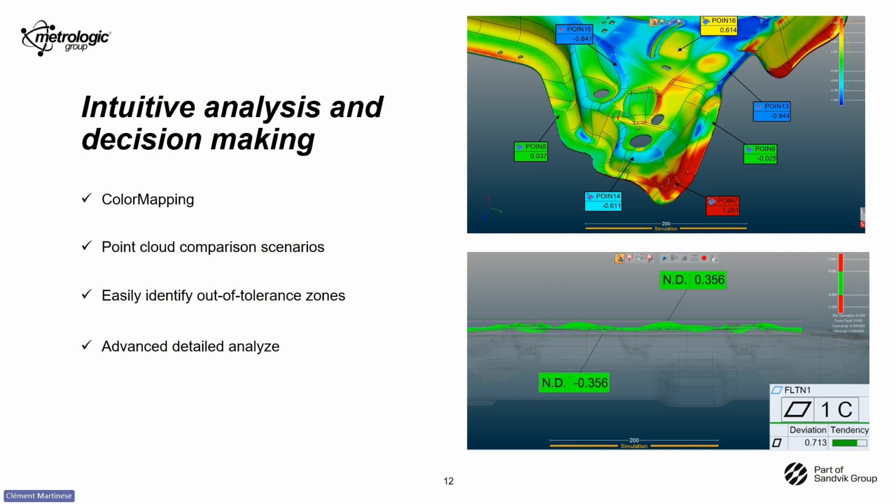And to help to go deeper, Metrolog X4 lets you generate a detailed view with annotation, stickers, and GD&T information. So you can see the min and the max point of the flatness on this example, and to see the global deviation. And you will be able to use this view for the final report.